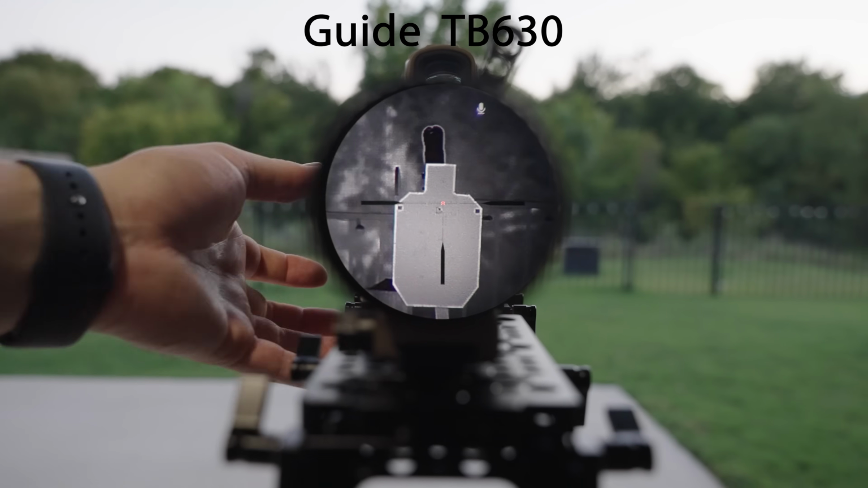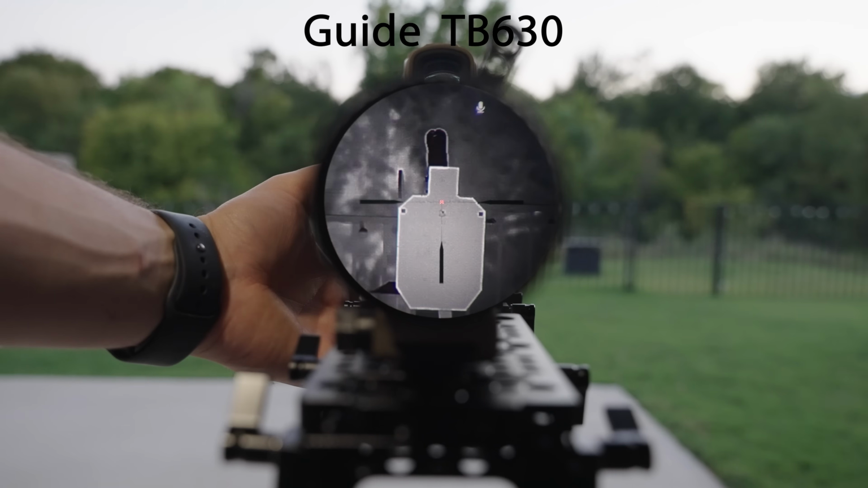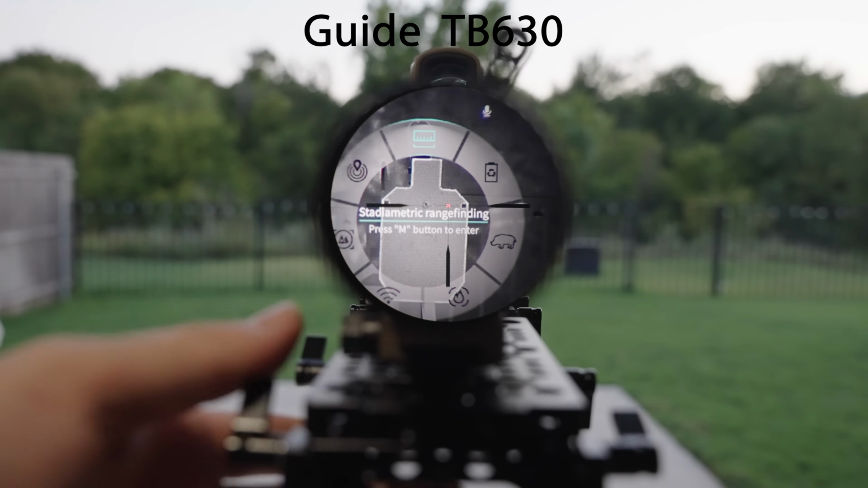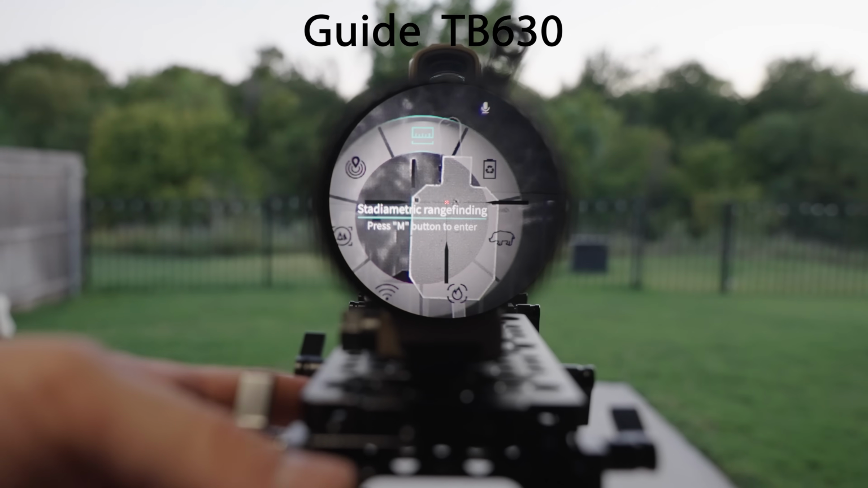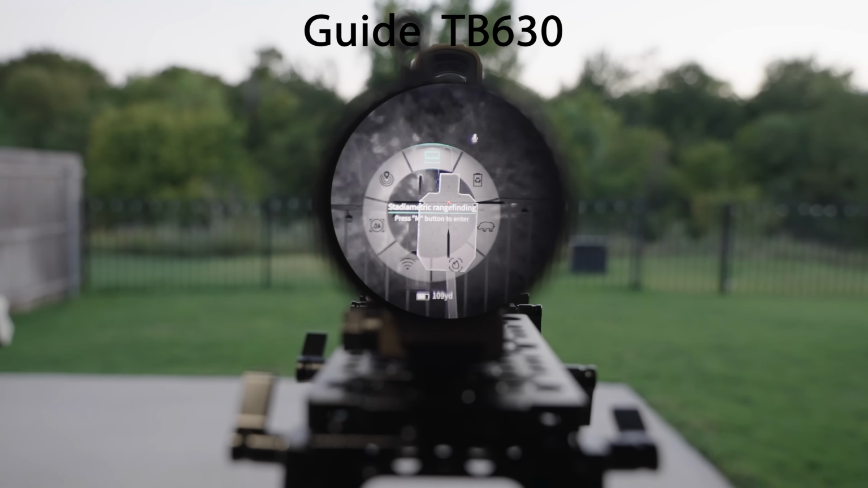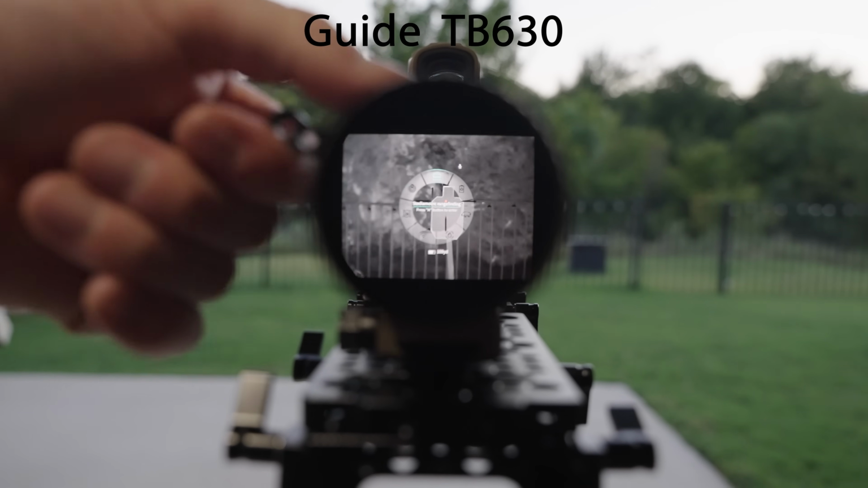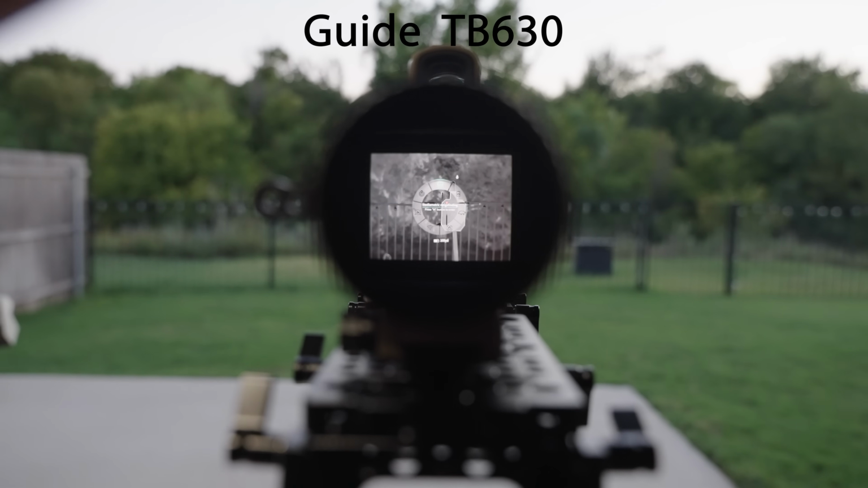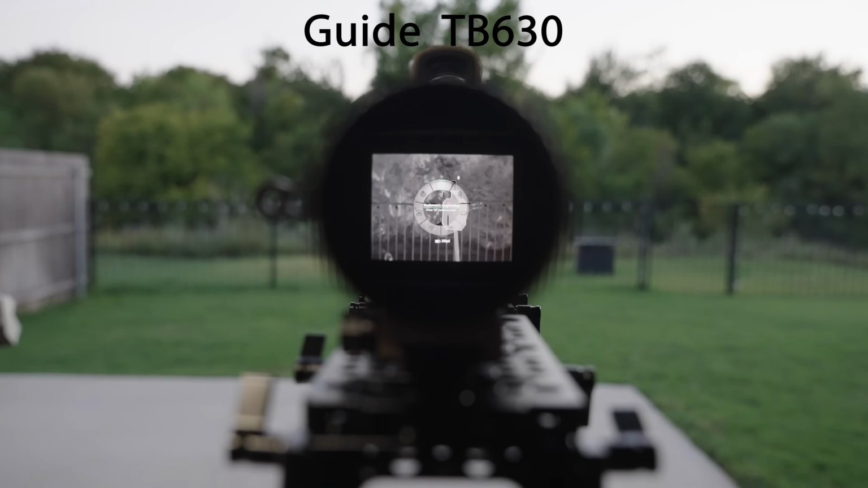Now, other thing worth mentioning on the Guide is, let's go ahead and go to 4 power. The Guide is definitely purpose-built as a clip-on, because when I hit the menu function, you can see how well my camera is aligned right now. So it's centered when it's properly mounted on a rifle, but the point being, the menu goes to the center of the screen, and it's not top, bottom, left, or right to where you lose that in the peripheral of your view. So Guide definitely did it right on this. They built a pretty good thermal clip-on, and just wanted to show you that as part of covering this unit.